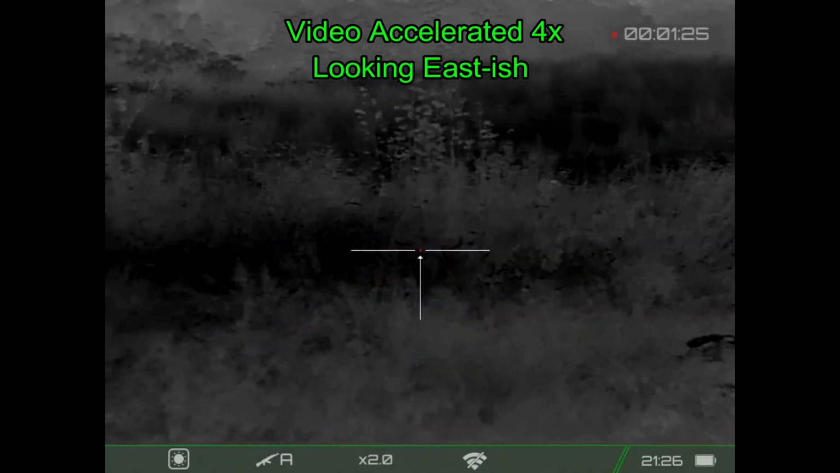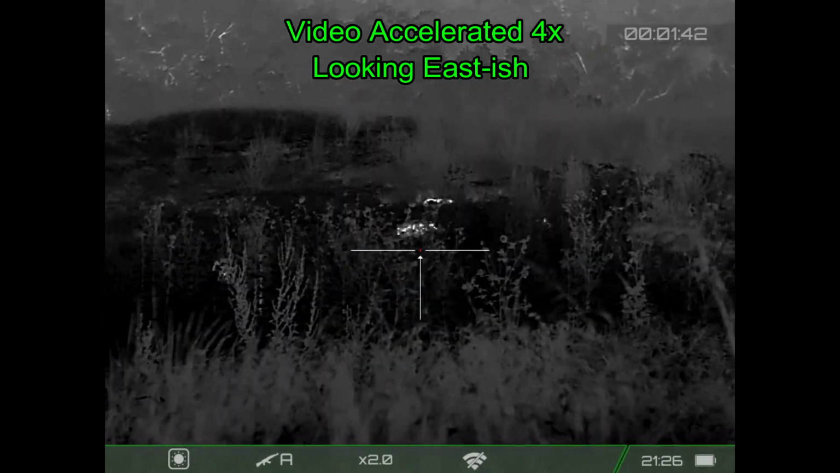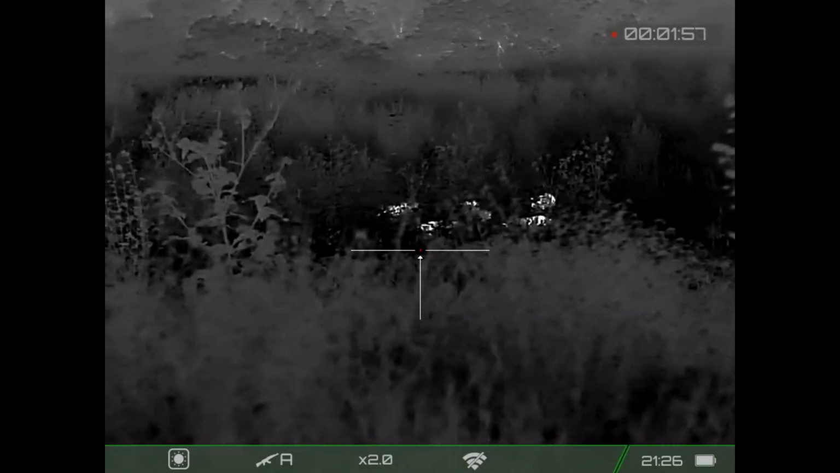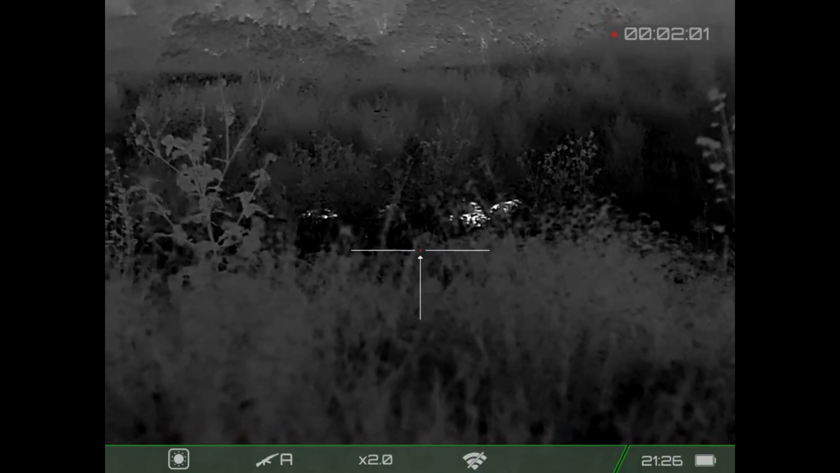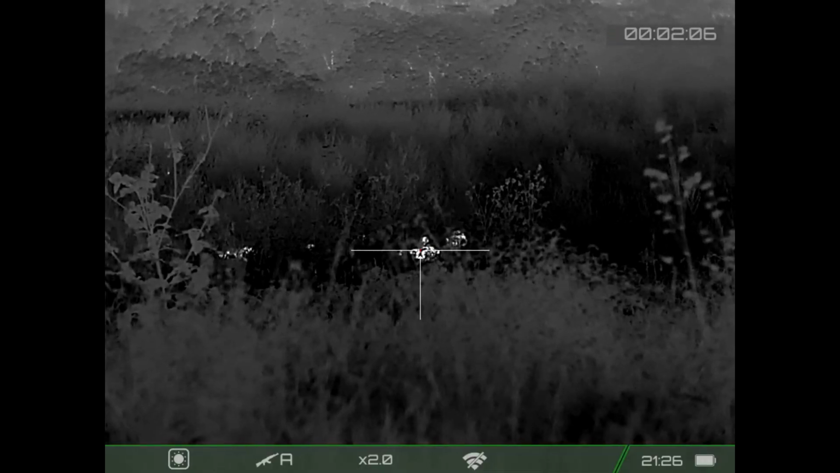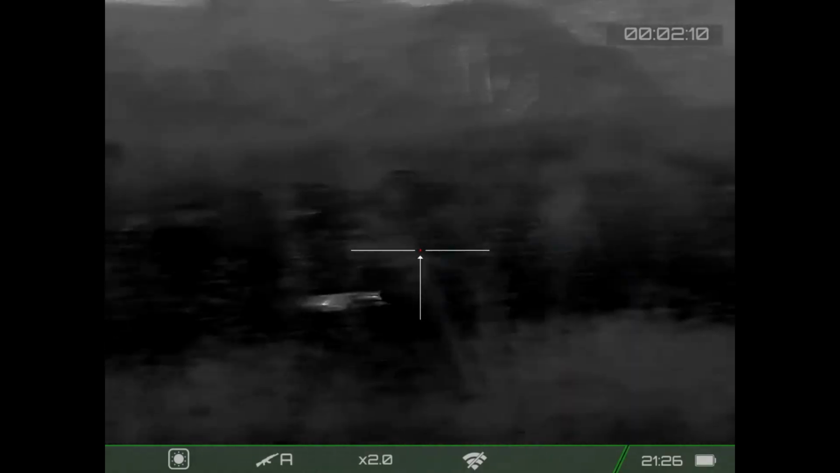I'm just scanning all the hogs, and I don't really have a shot at any of them because of all the foliage that's in the way, so I'm going to try changing positions, trying to find a more viable shooting solution on any of these hogs. Well, I wasn't hoping to start with piglets, and I don't have a clear shot on any of them. I can see there's a mass of them there, but telling heads and tails is a little difficult.